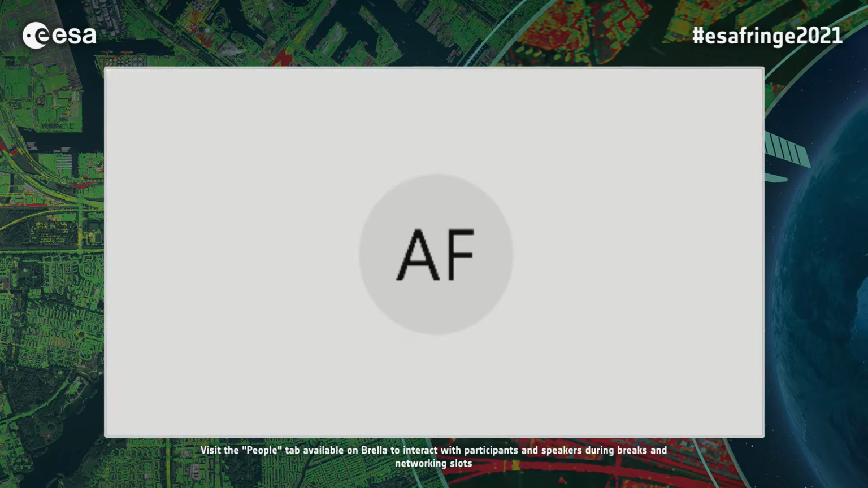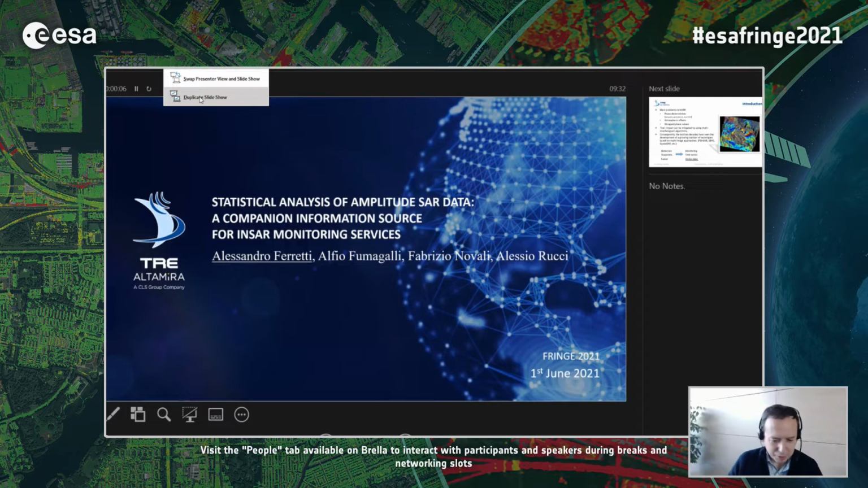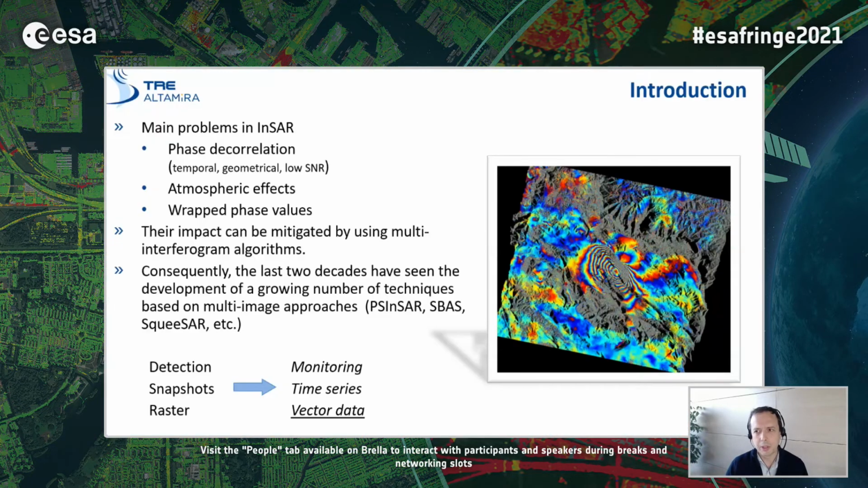It might sound a bit weird to speak about amplitude data in a conference about interferometry, but I think it's worth it because most of the time we forget about amplitude data. So let's start from the motivation, the introduction. We know the story, how we got here. We know the main problems in InSAR: phase decorrelation, atmospheric effects, rapid phase values.